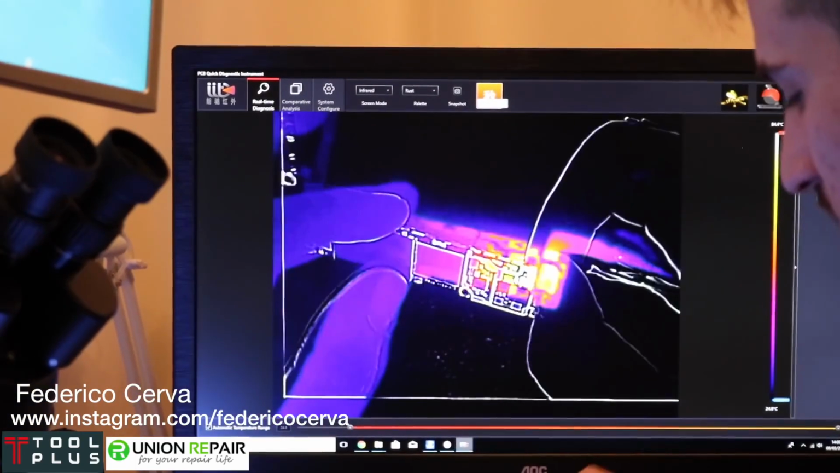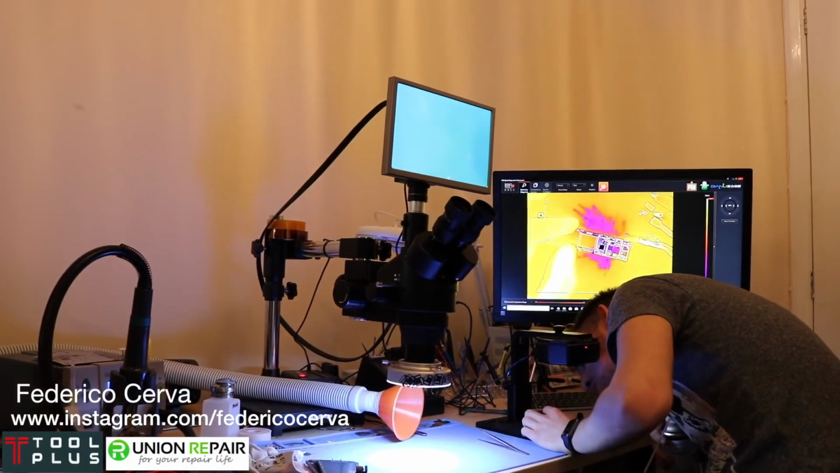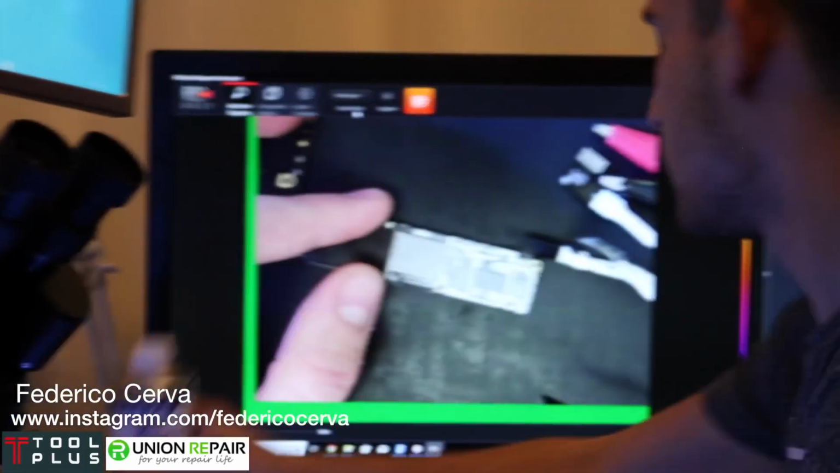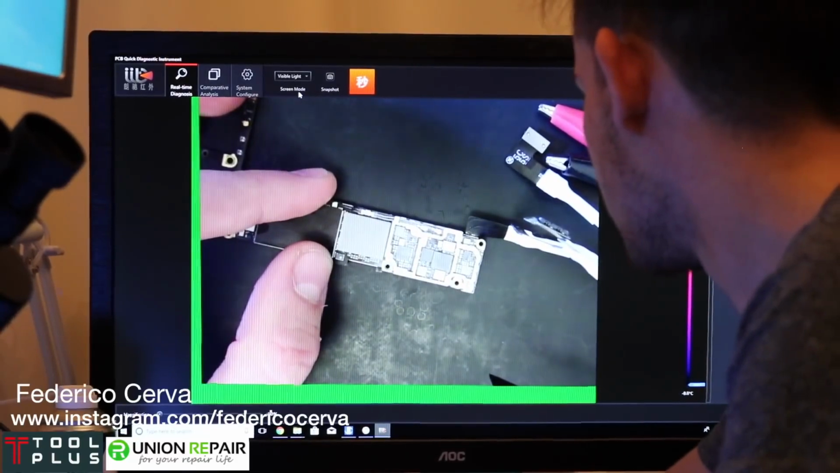And now, just for fun and games, let's see if that was correct. So let's turn this into visible lighting, and let's hit it here. Yep, that's the one right there. So what we're going to do now is head over to the microscope. Now, on the thermal camera, what I saw was this cap here getting hot, this one here. So let's just confirm it.